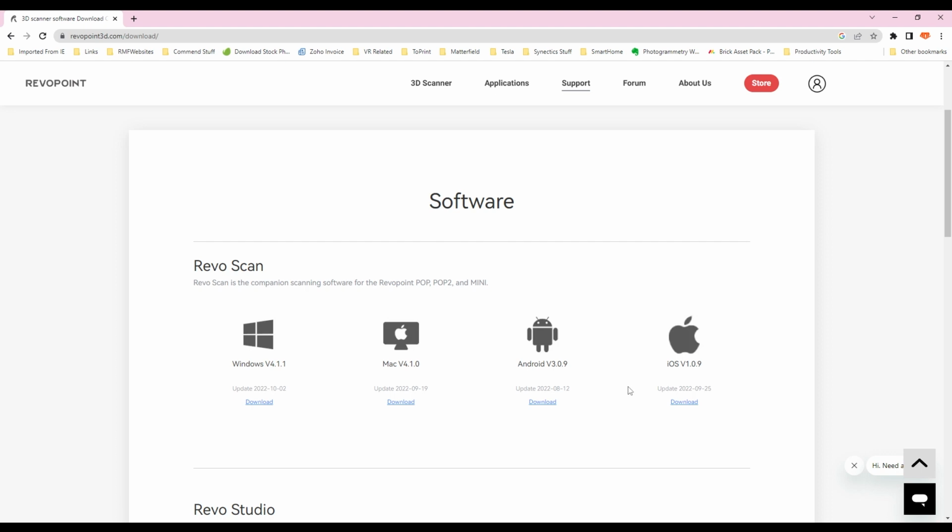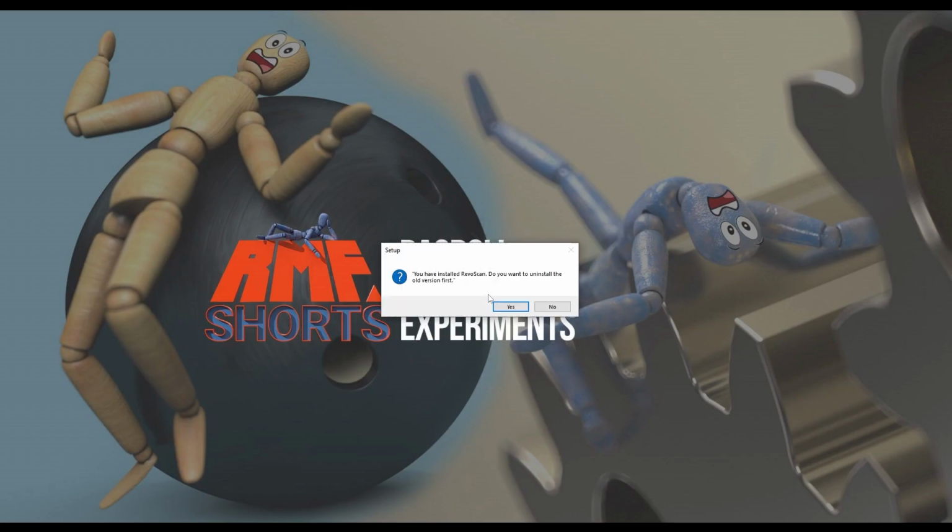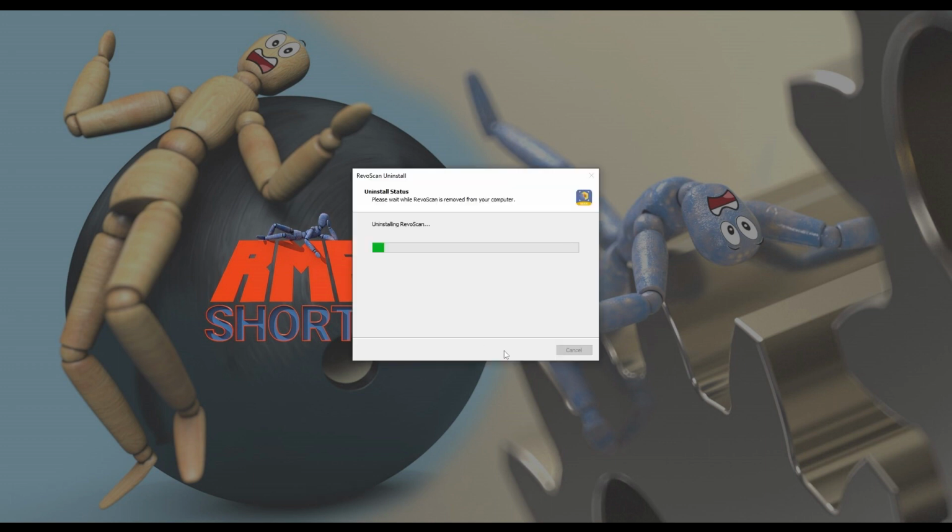So I'm running on PC. As you can see, you've got Mac, Android, and iOS as well. So I'd be interested to try this on a phone. Perhaps I will do that in another video. But for now, I'm just going to download this onto the PC and install the software. Just going through the installer here. I'm guessing this is because I put it on before, so I'm going to let it do its thing. I'm going to go next, next, yeah, do it. And we'll just let that install, and then I'll see you in the software.